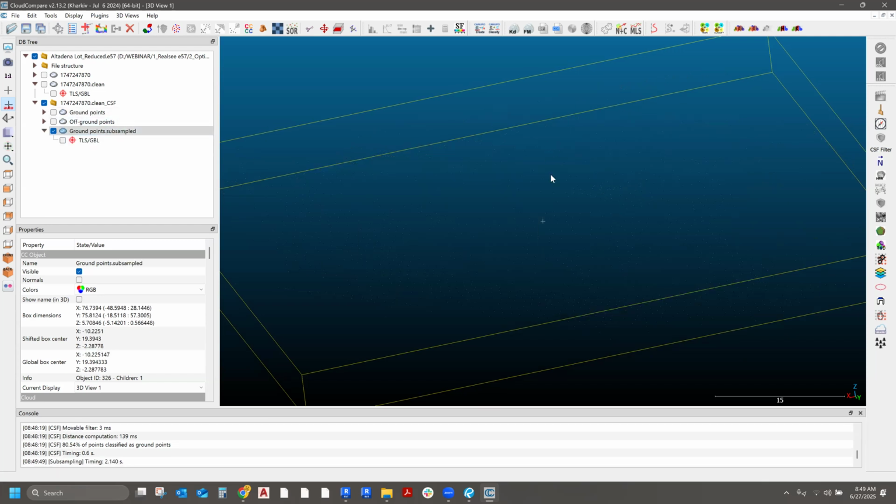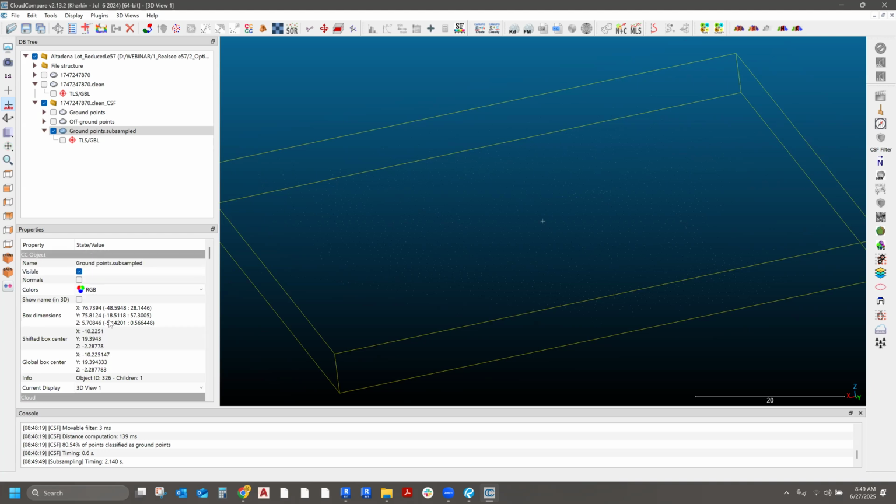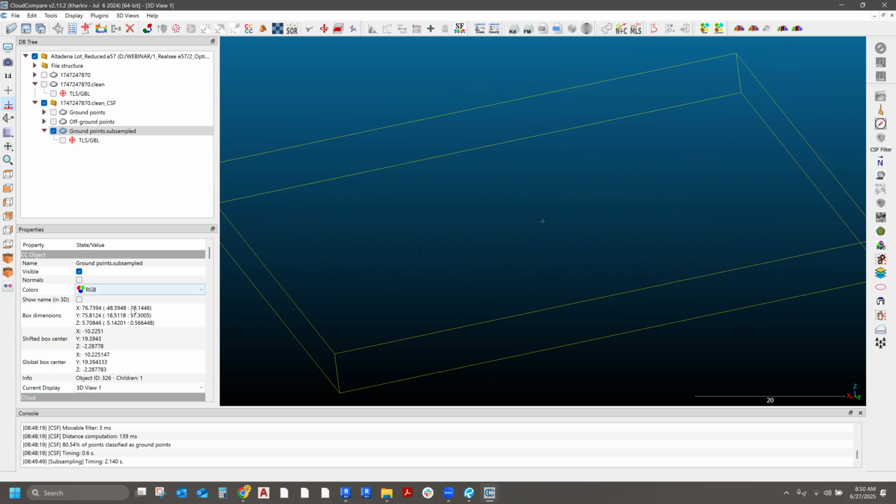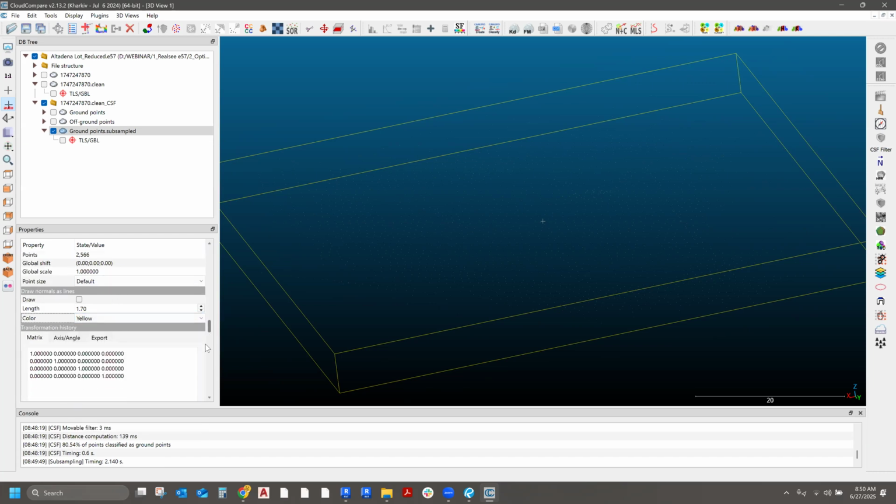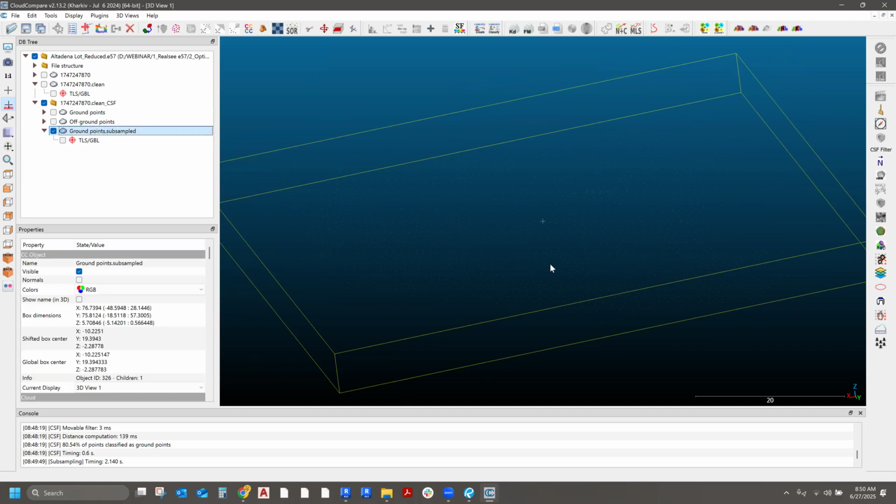I don't know if you guys can see it on the screen, but if I make these a little bit fatter. It's interesting. It's not letting me make them a little bit more visible. Can you guys see them on the screen? The little points?